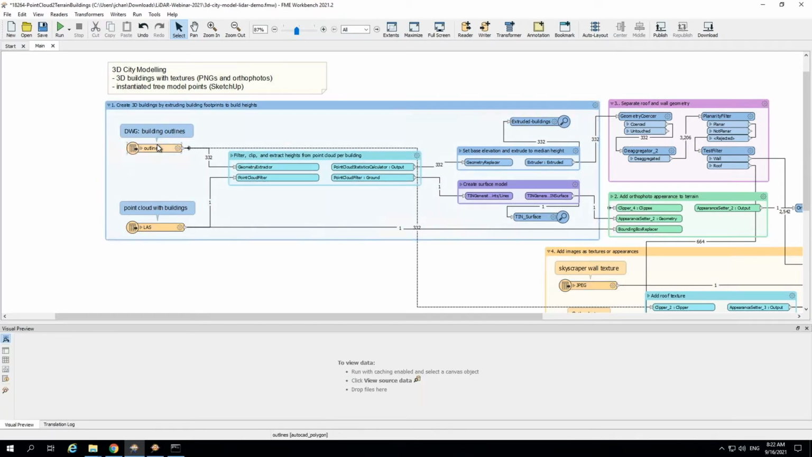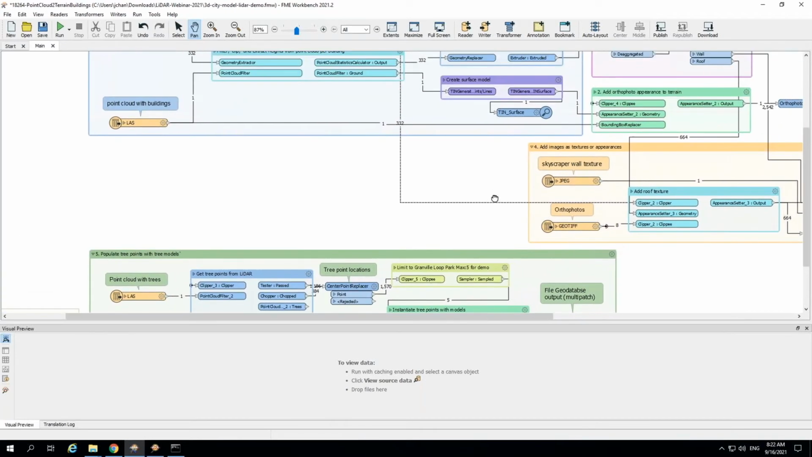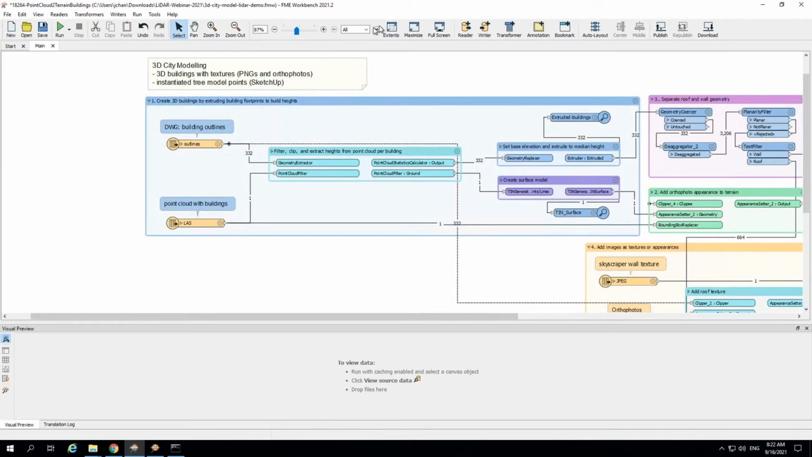So starting off, I've got my building outlines in DWG, my point cloud right up here. Scrolling down to this green bookmark, I've got my point cloud again, and my SketchUp tree model. Usually I personally like to have all my readers on the left side here, but it made sense for me to have my textures on this yellow bookmark. So I've got my JPEG of the wall texture and the GeoTIFF. So let's start off in the first bookmark.